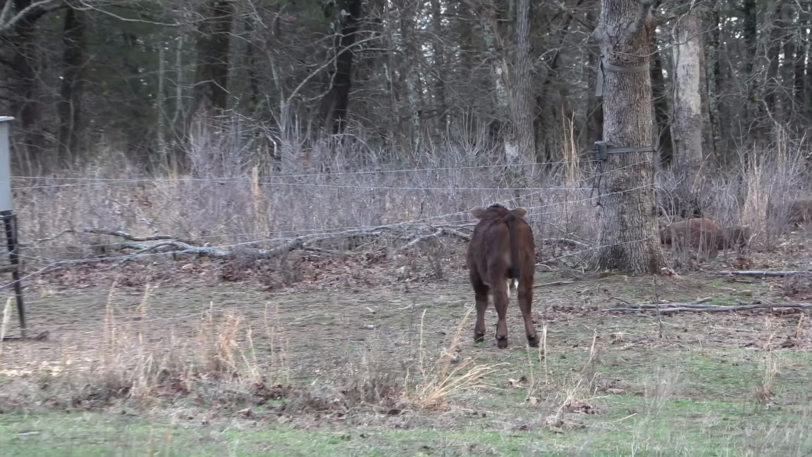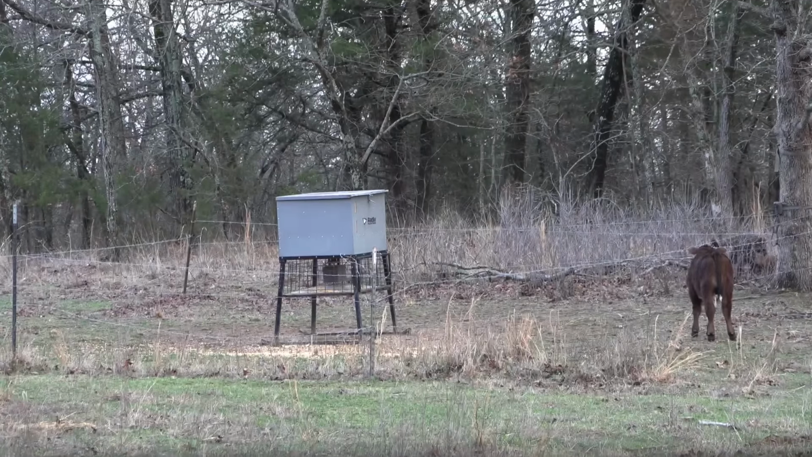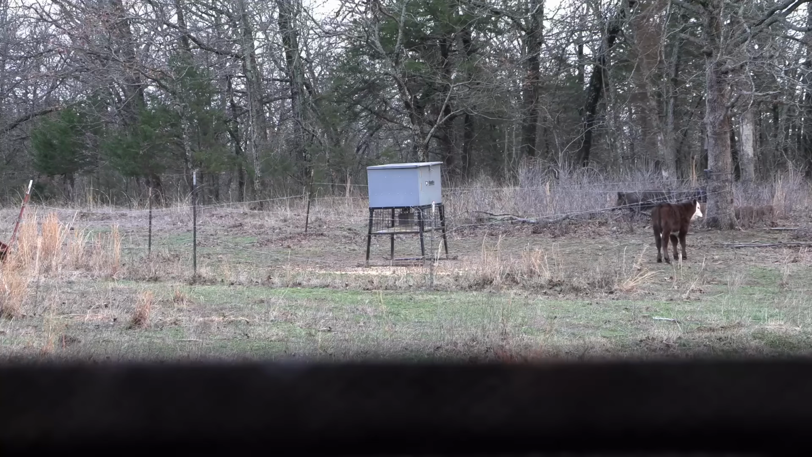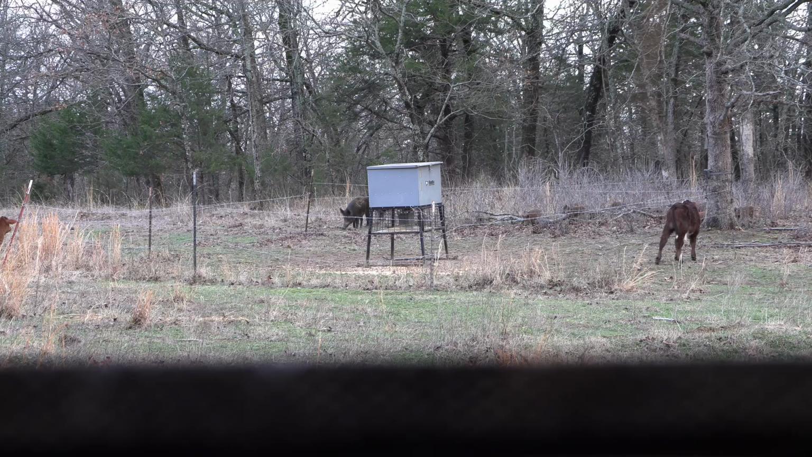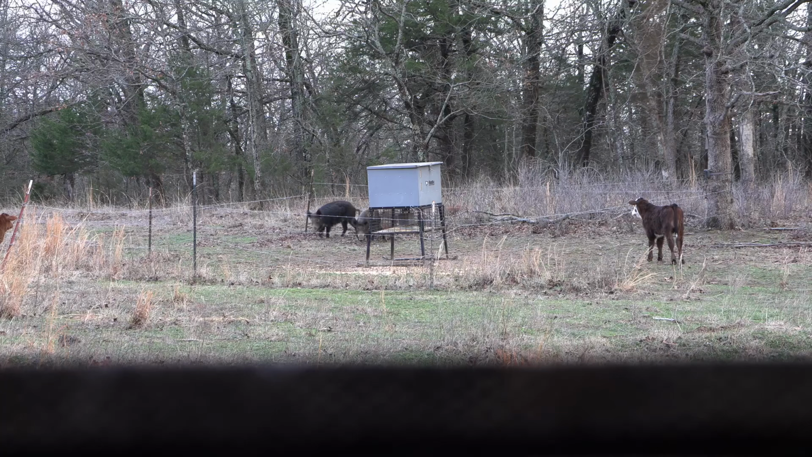Dane, go ahead and get on that big one. Checking it out. I'm trying to get it. I'm shooting that black and white big one. Yep, there, that one.